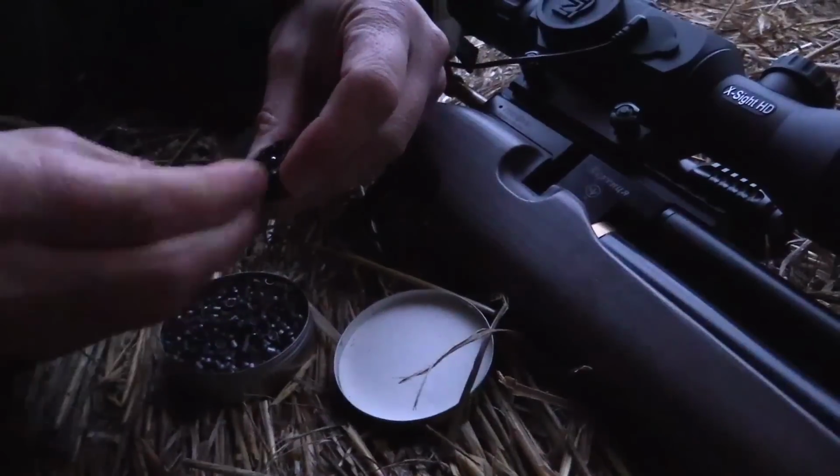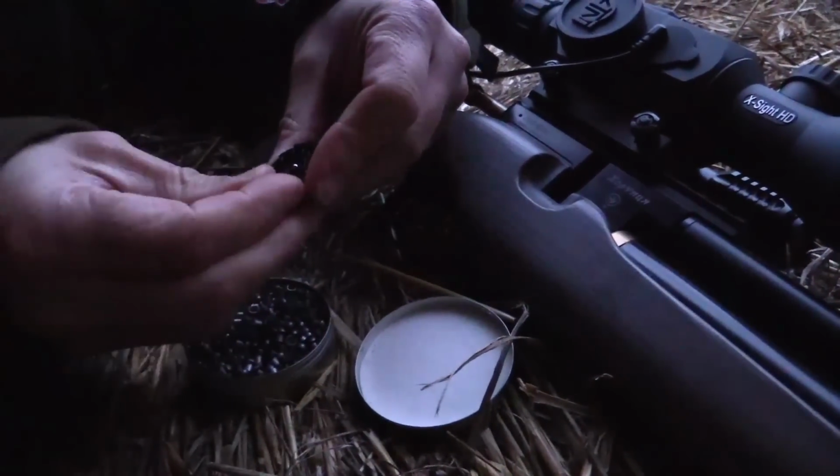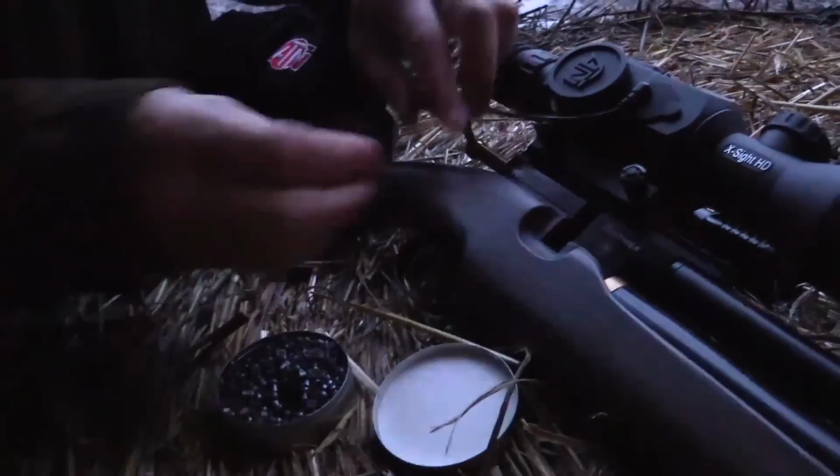Having the right kit for the job makes shooting in the dark a whole lot easier. The Zebroia Hortesia has a 12-shot magazine, which makes for quick and easy reloading without having to reach for a light.